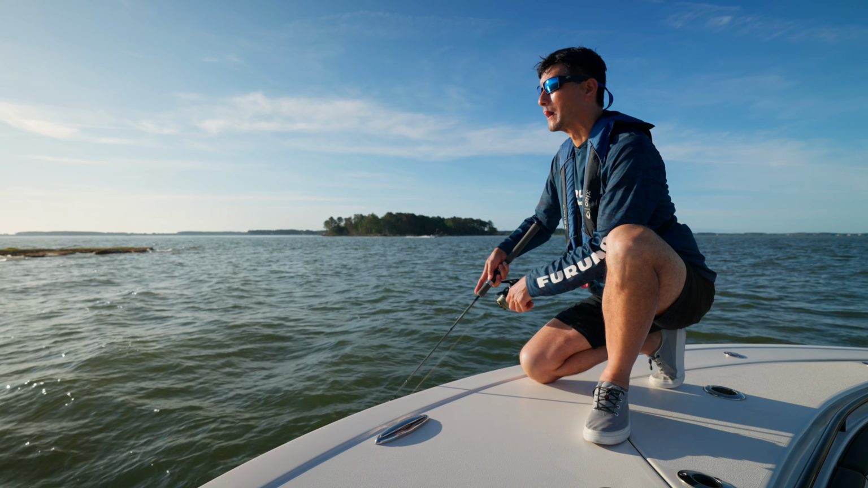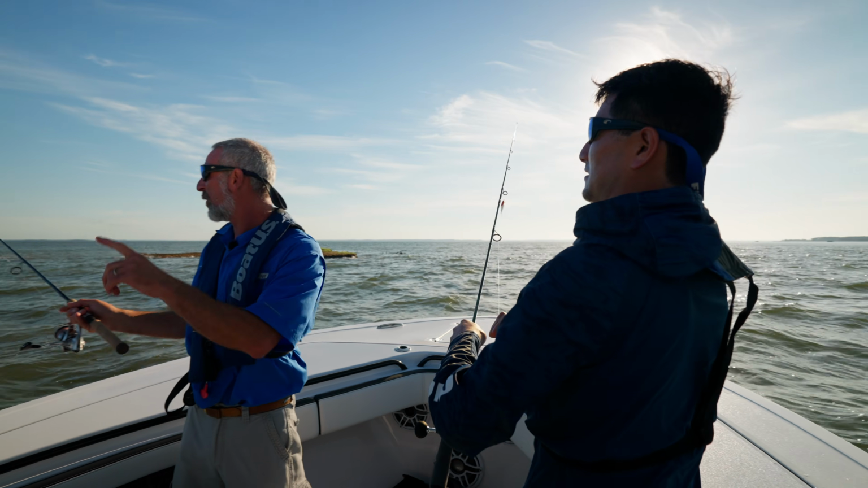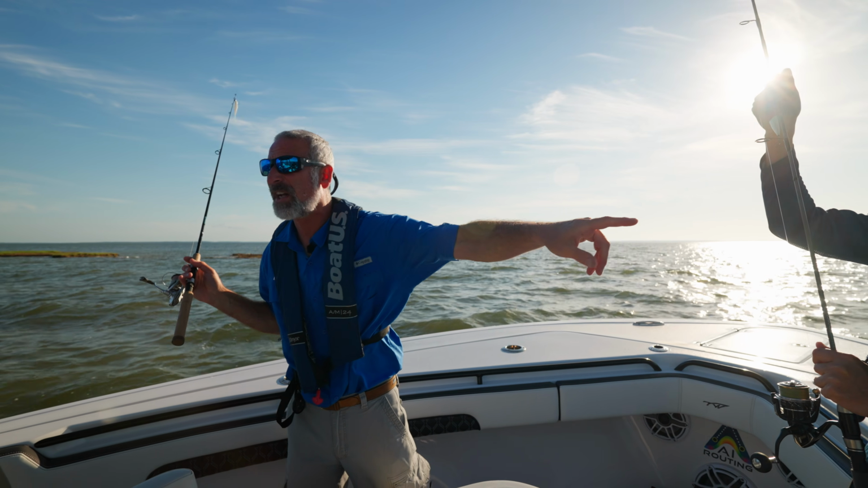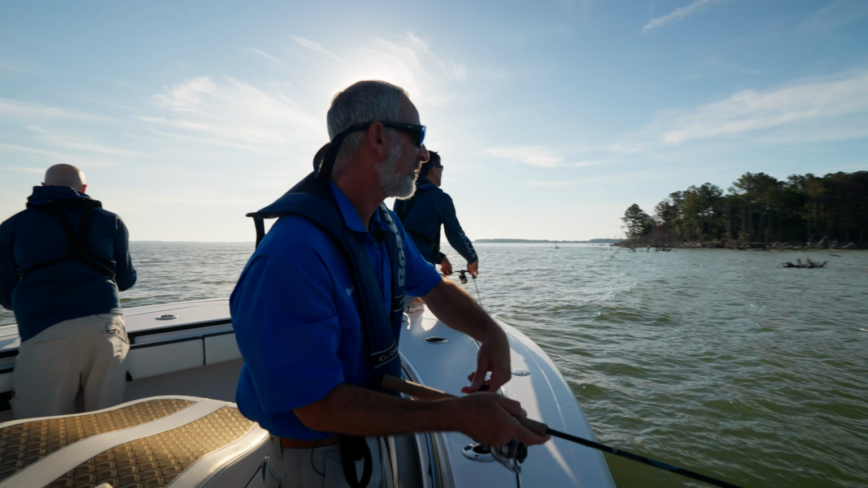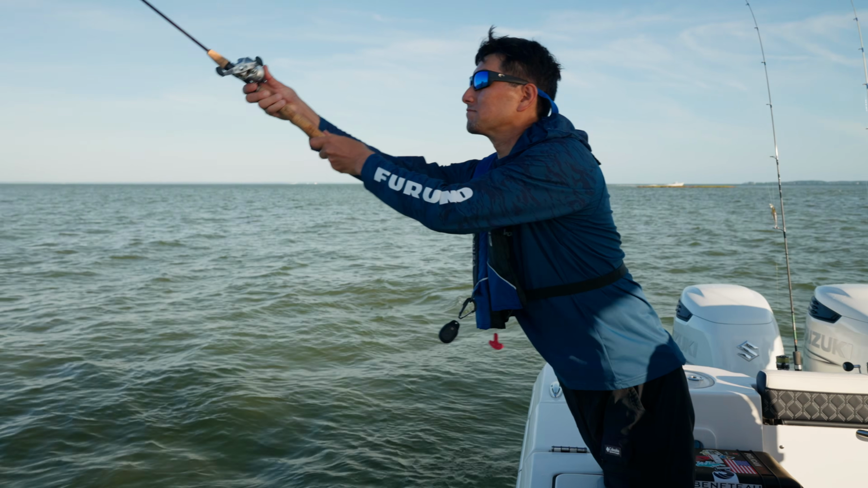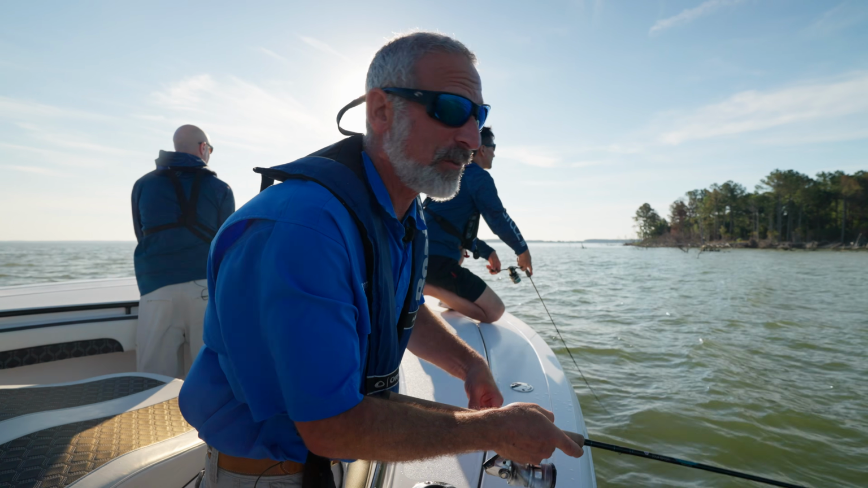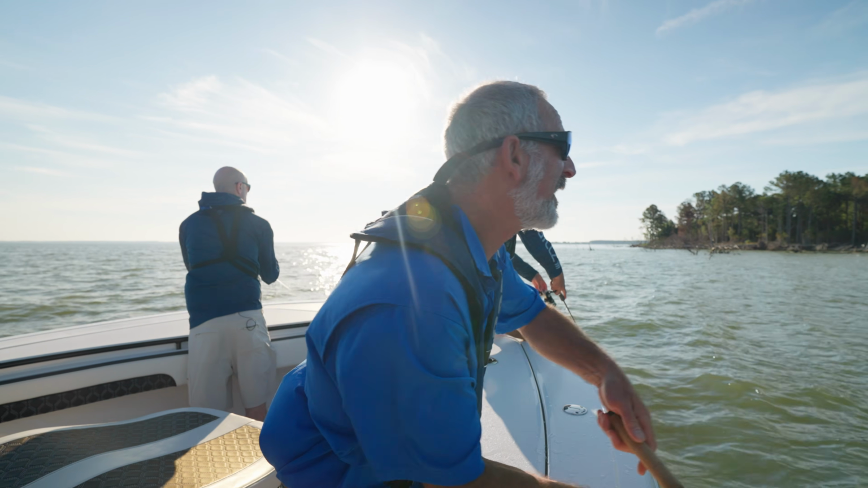All right, now here's what we're gonna do. I know we just caught a couple fish here, but we want to get to this spot before one of these two boats does. So shoot straight across to that tree, the biggest tree sticking straight out right there. We could get into some speckled trout, even maybe a redfish, but most likely today, we're looking at striped bass.